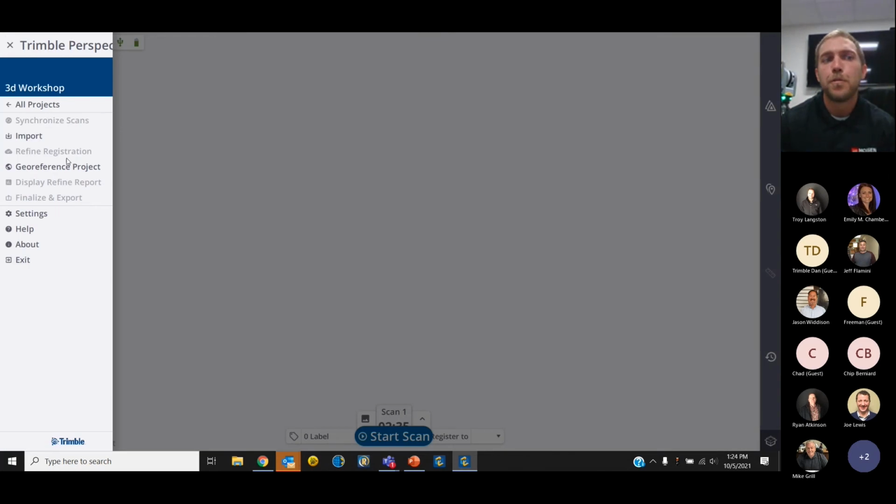We're going to go through refining our registration, geo-referencing our project, as well as displaying our refine report showing our overlap between our scans. There's a lot of good information we'll see from this refine report, but that will come up after we do 2 or 3 scans in here.